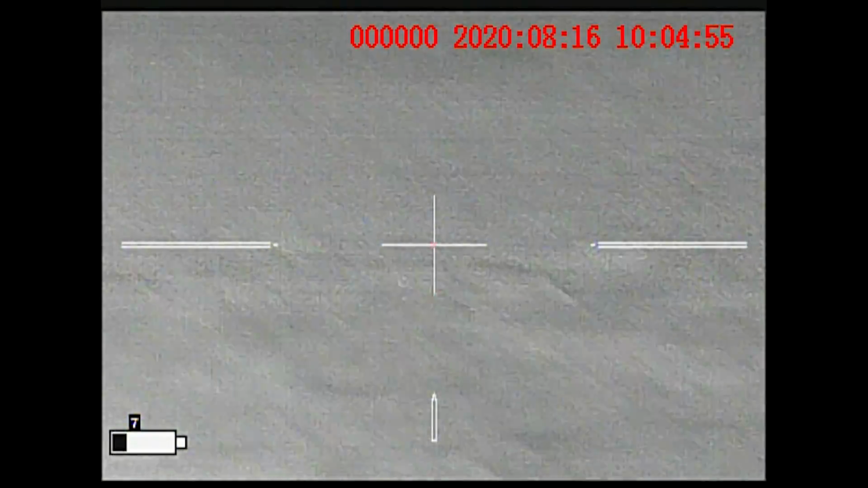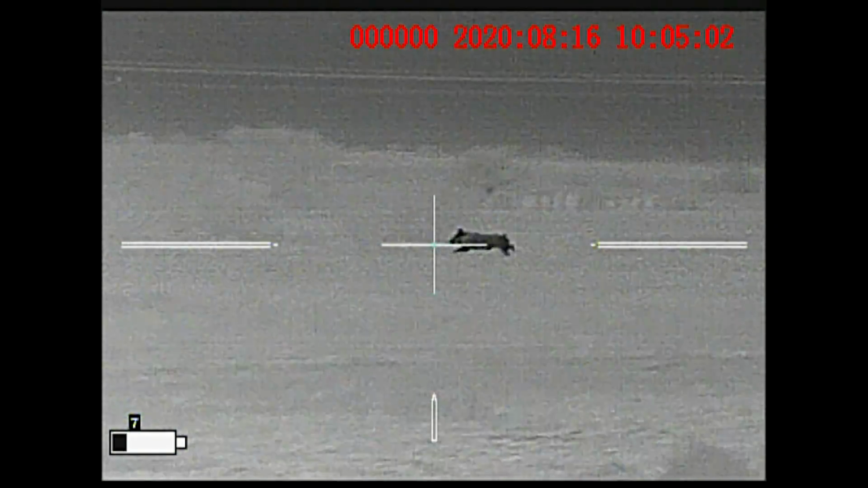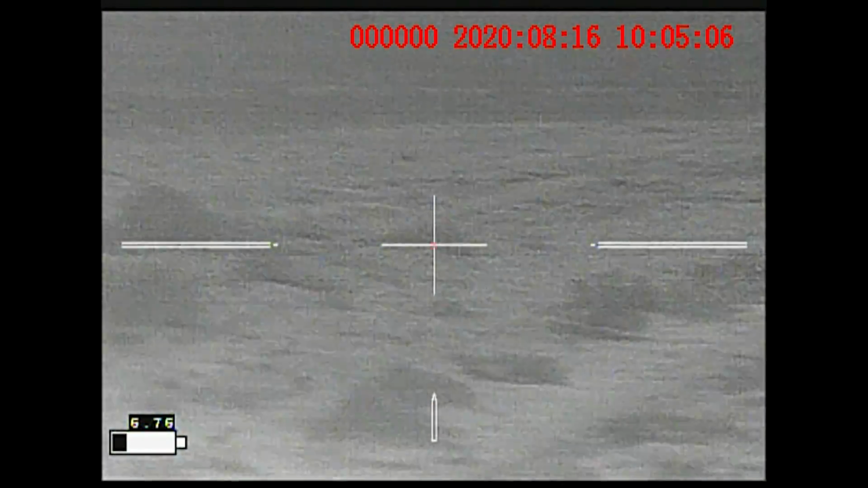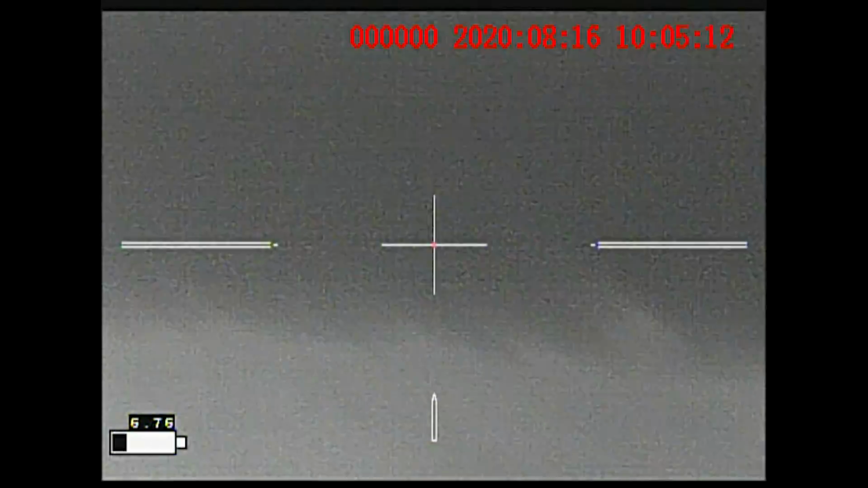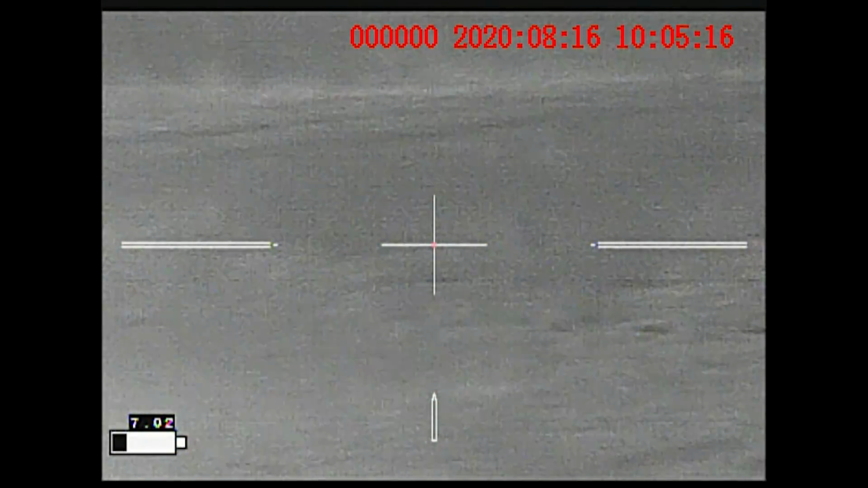Alright, hold your fire. Is it jamming? I don't think so. It should just be pulled the trigger. Okay. I'm not used to shooting these. You're good. Alright, get back down. Hang on, let me put it on safe.